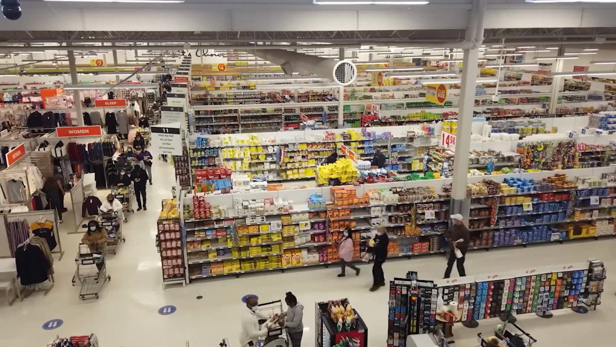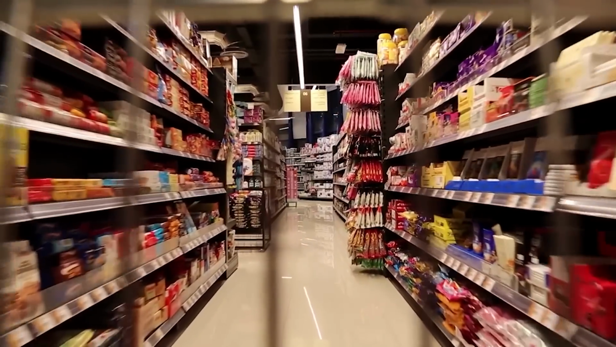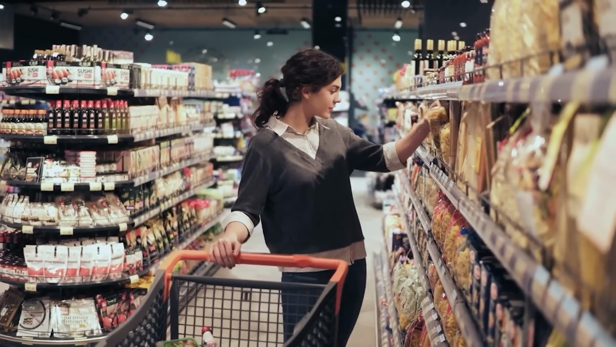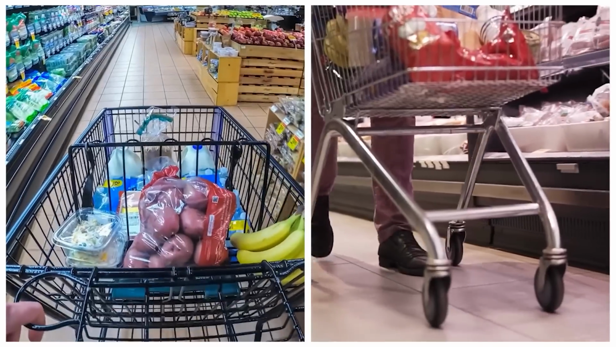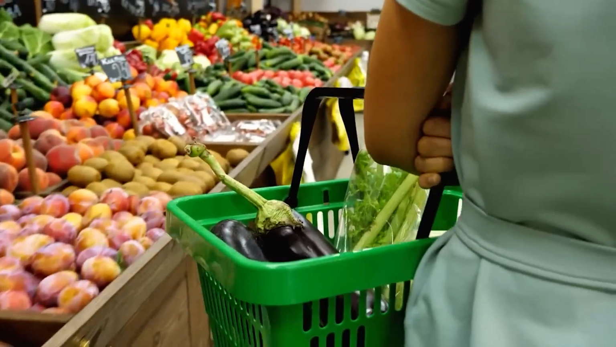Mysterious Market Meat Eater. In a busy market, something very strange happened that left everyone puzzled and a bit scared. There was a girl, and at first glance, she seemed like any other shopper going about her business in the midst of people doing their daily shopping. But then things took a bizarre turn.